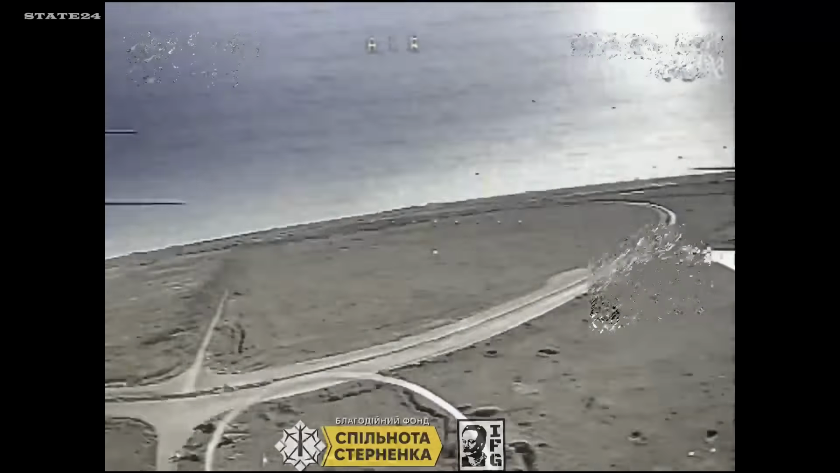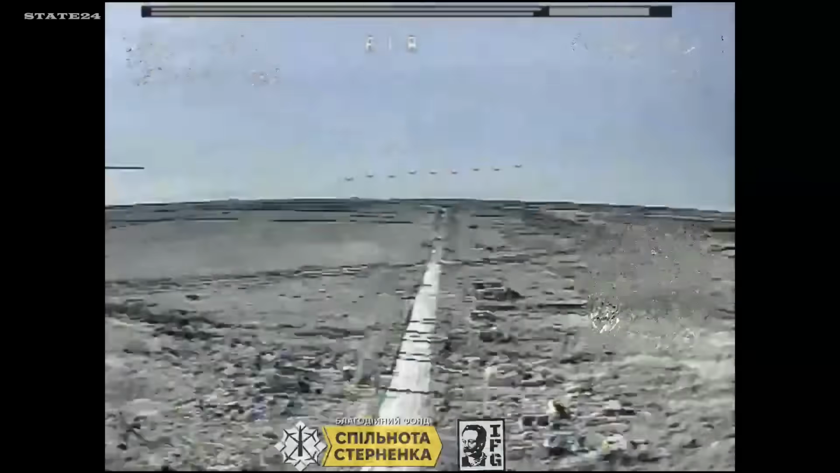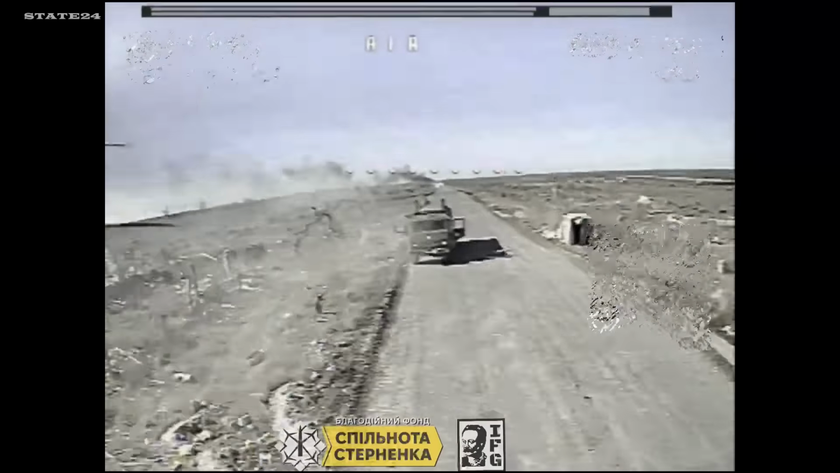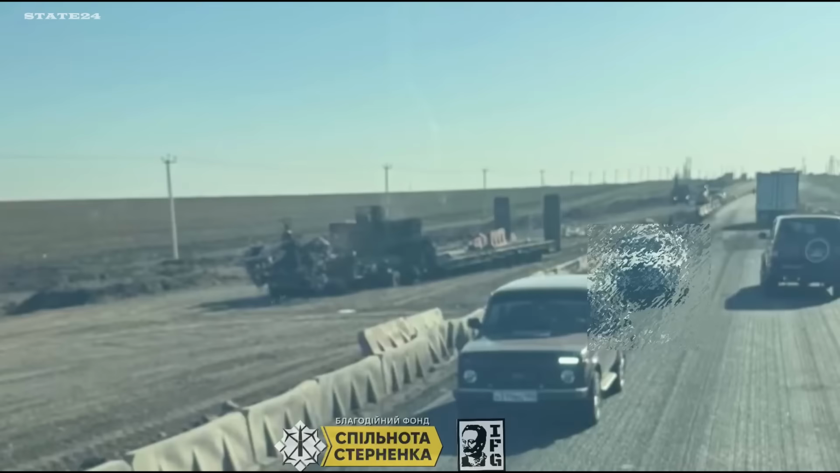Ukrainian IFG unit operating near Donetsk, hitting Russia's supply arteries. Military trucks, personnel moving in light vehicles, engineering equipment on flatbeds. These weren't frontline targets. These were the roads Russia thought were safe.